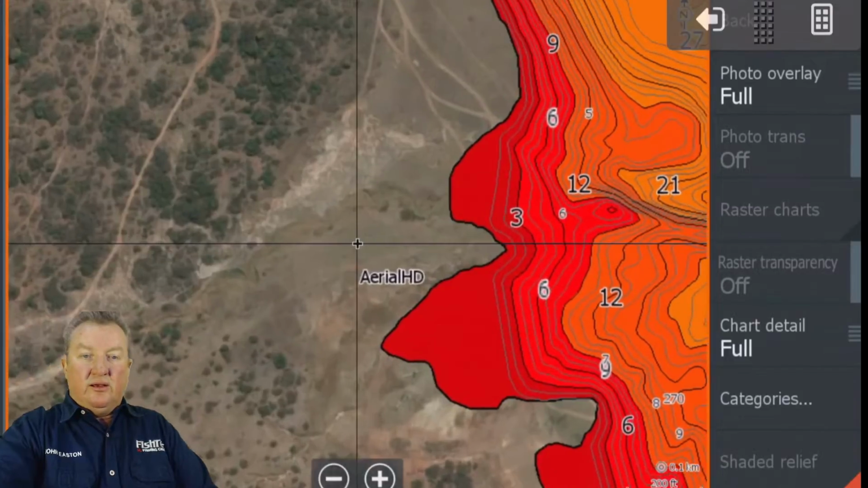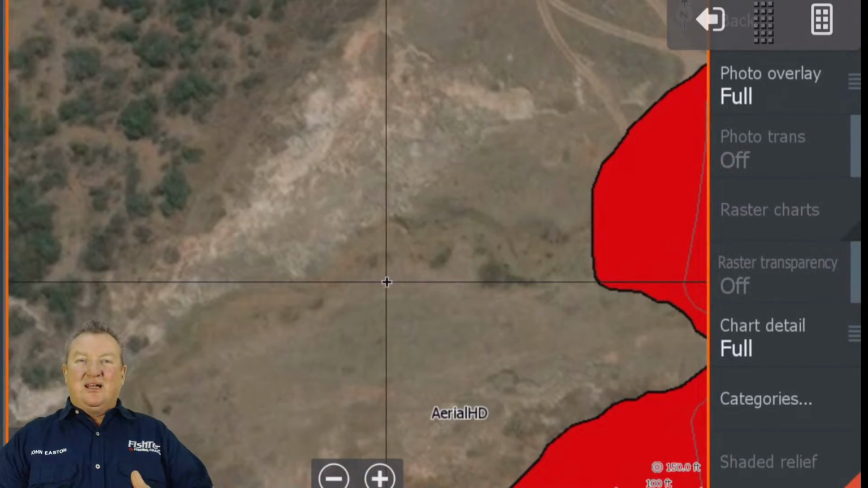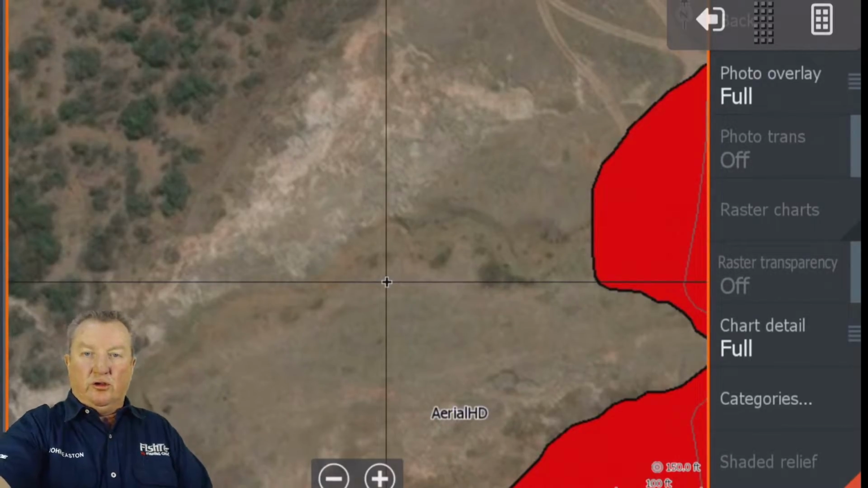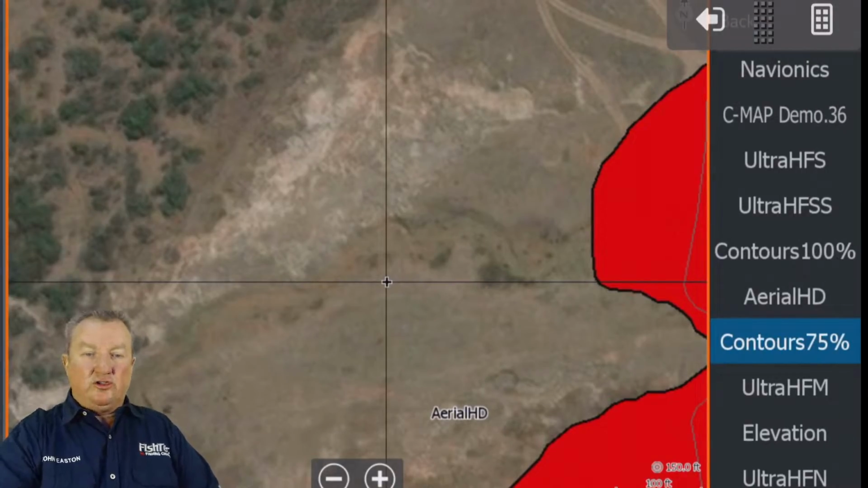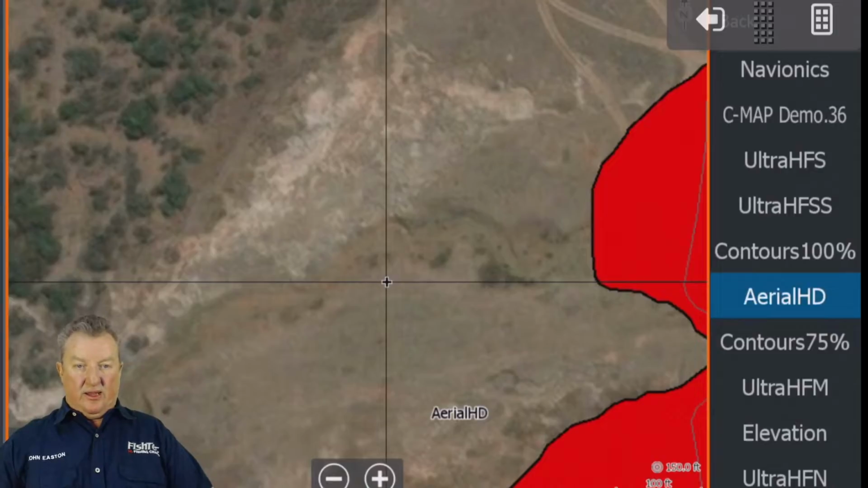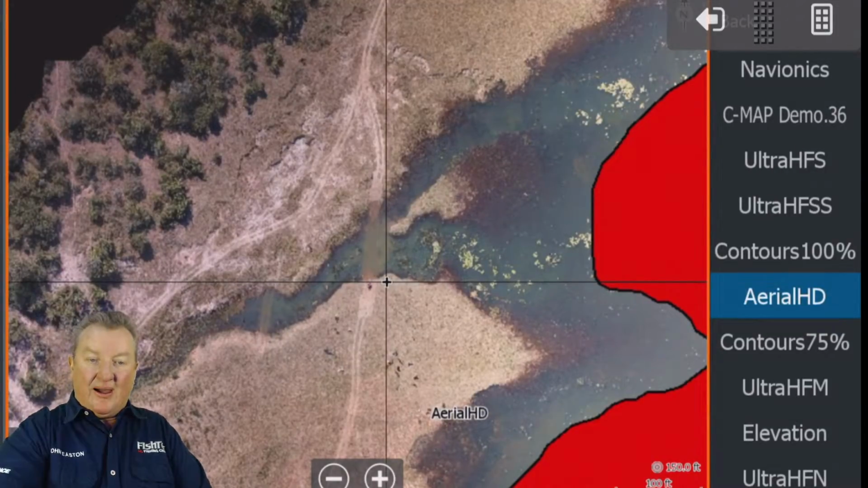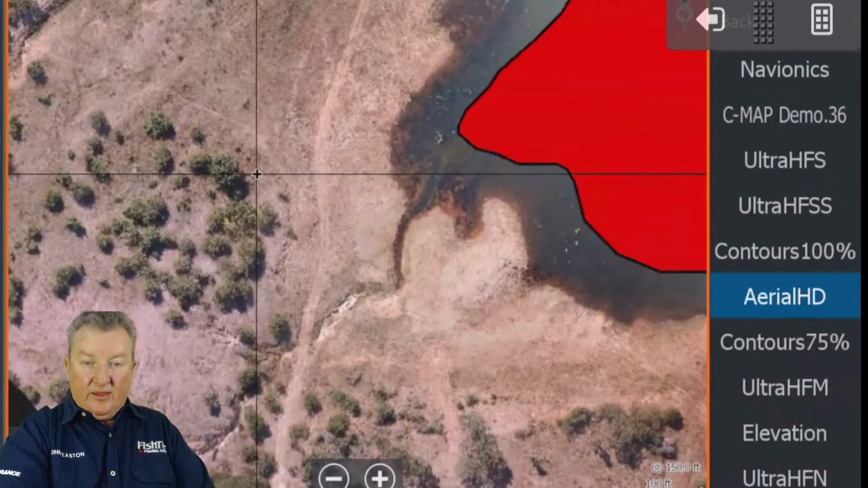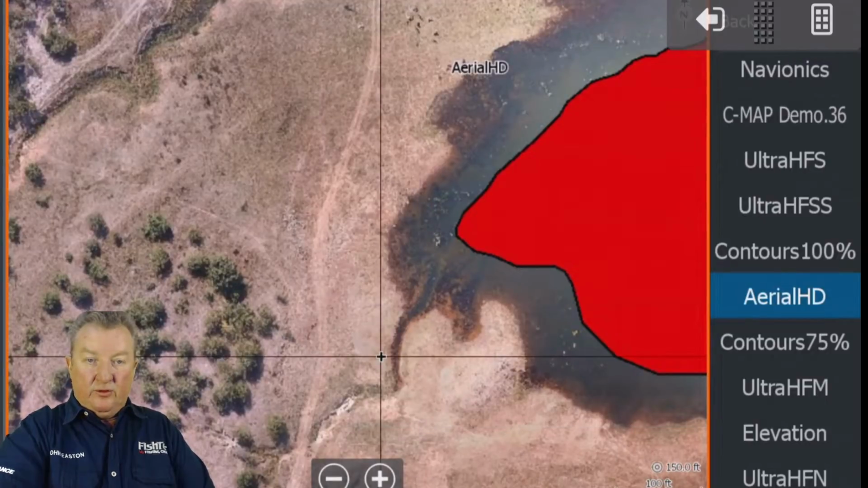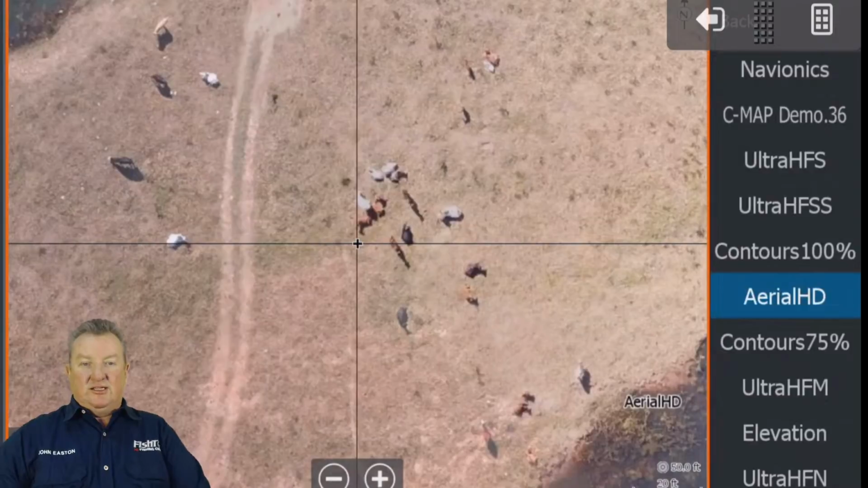Because if you zoom in to the satellite imagery, things get a little bit blurry and you don't really know what is going on there. So what do you do? You go back to your chart source and you go to Aerial HD. Tap on the Aerial HD. Boom. What have you got here now? Now you've got some real high definition stuff. You can zoom in here real close. Okay, that's maximum zoom. Look at that detail.